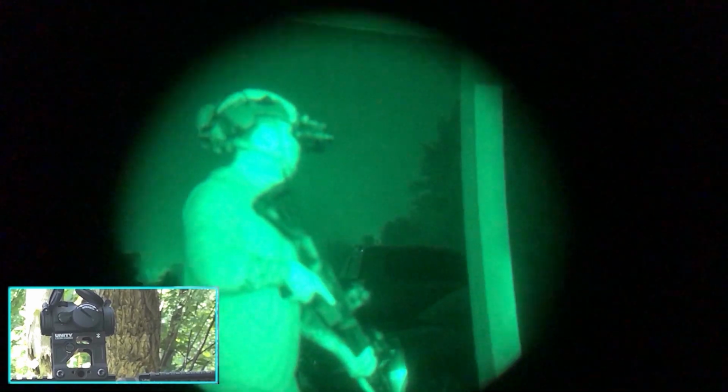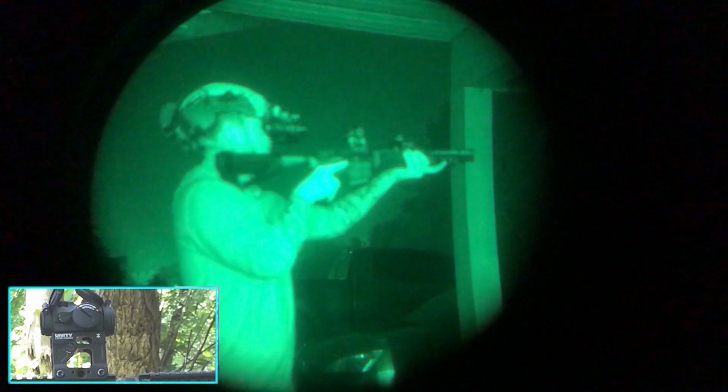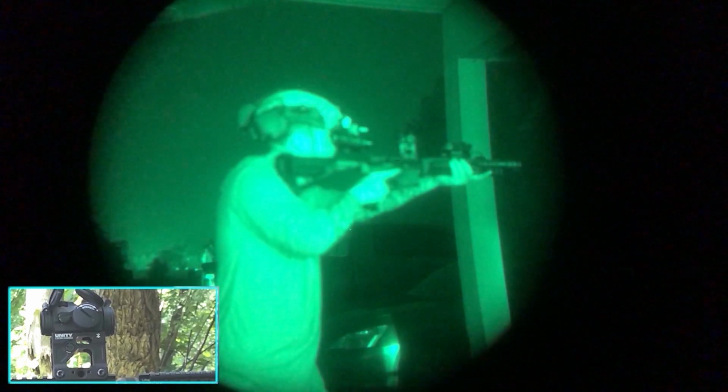Again, head high up, as I'm told I'm supposed to do. Stock all the way into the brace, all the way into the pocket of my shoulder. Works. My typical forward aggressive shooting stance. Works. Works really well.